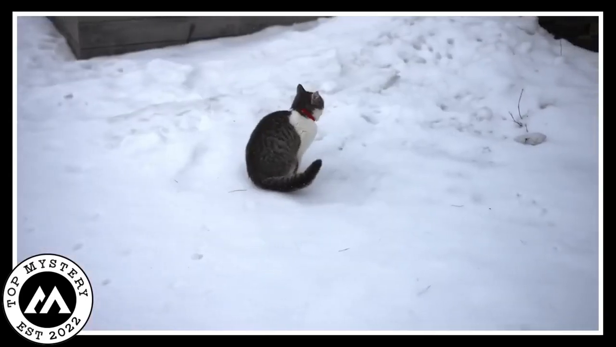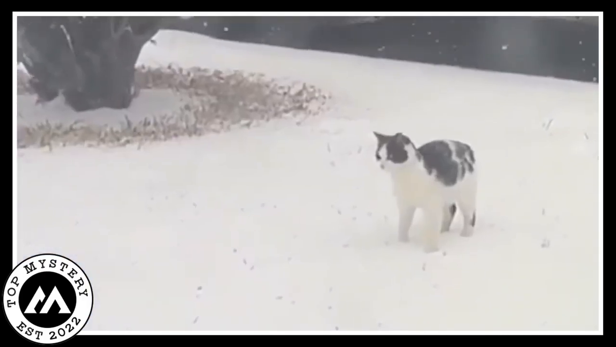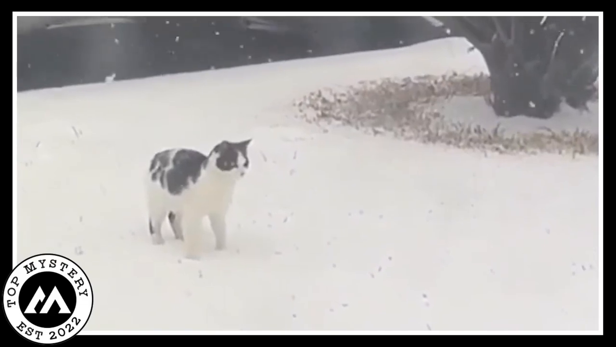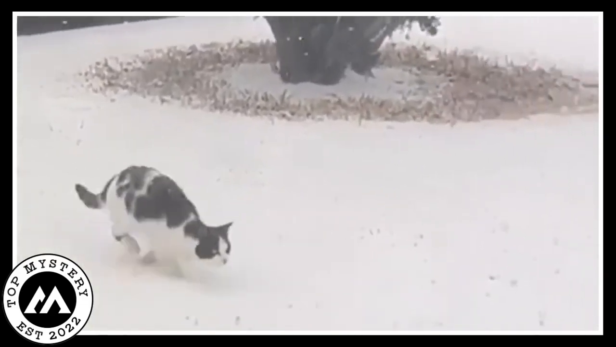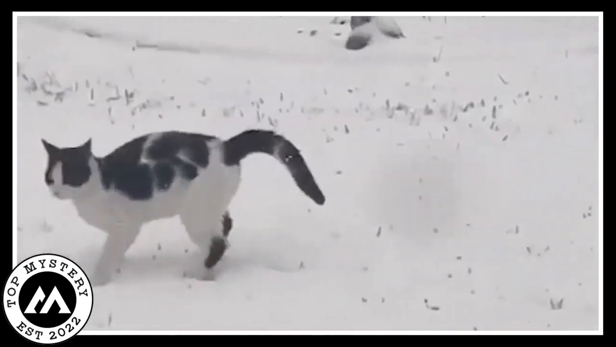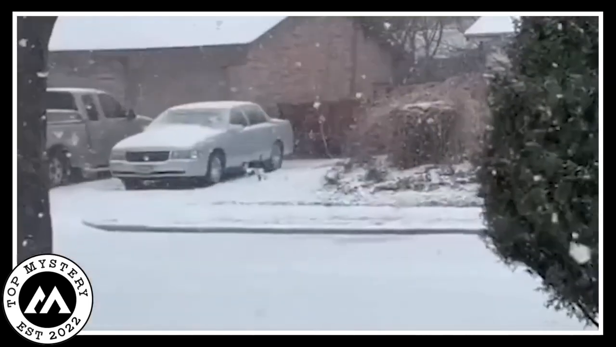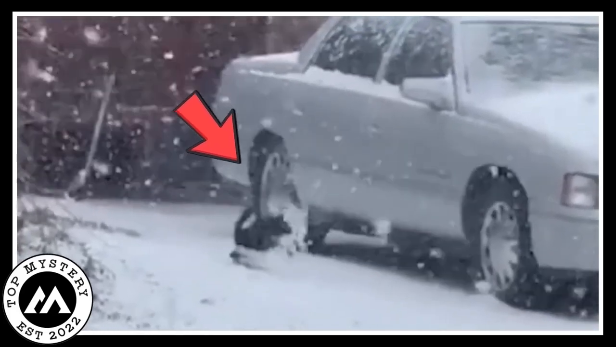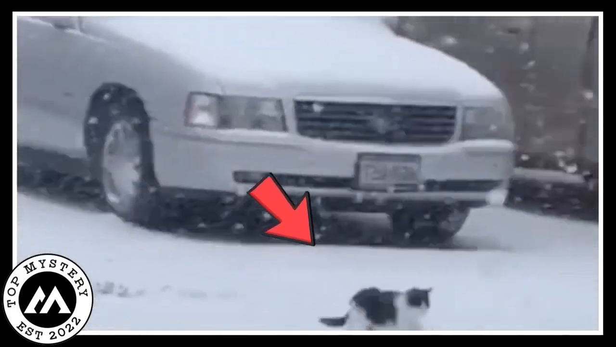The video unfolds like a little snow ballet. The cat, wide-eyed and curious, takes in the snowy spectacle. It's like witnessing a tiny explorer discovering a whole new world right outside your window. The flurries of snowflakes are like nature's confetti, and the cat is all in for the celebration. With each jump, you can almost feel the excitement radiating from the screen.